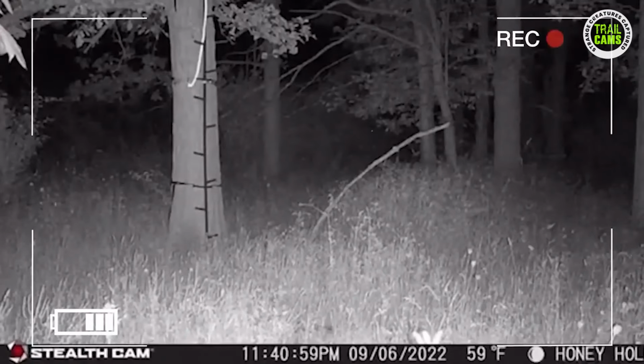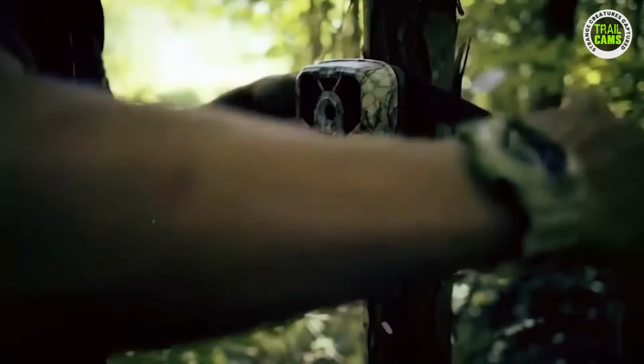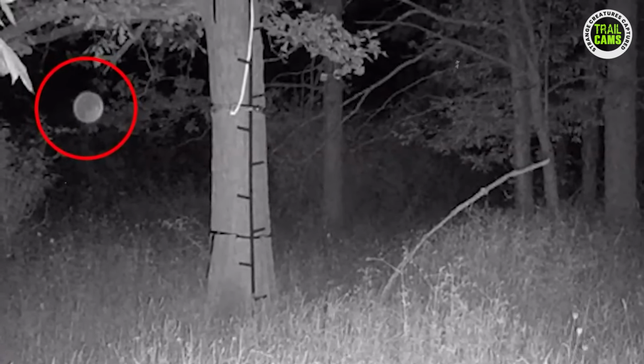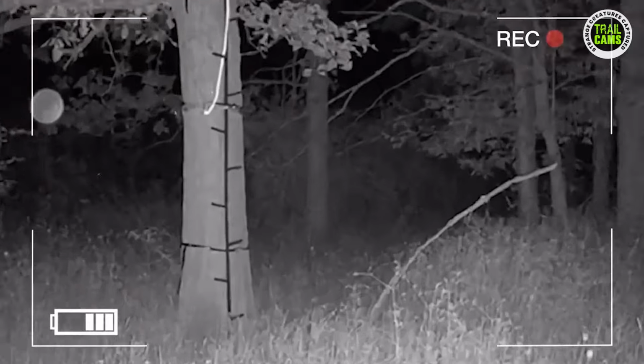Some commenters suggested leaving the camera in place and never returning, while others remained skeptical, attributing the unusual light to a potential issue with the camera lens. Which viewpoint do you find more plausible? Nevertheless, the next disturbance on the list has been identified, but remains unwelcome.